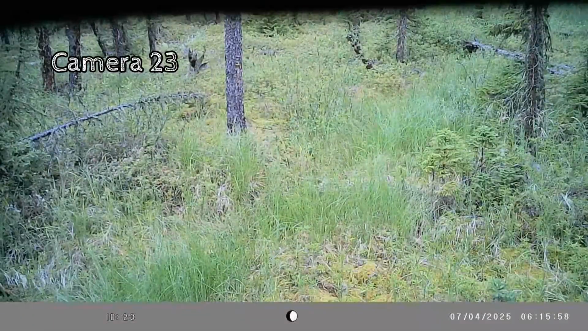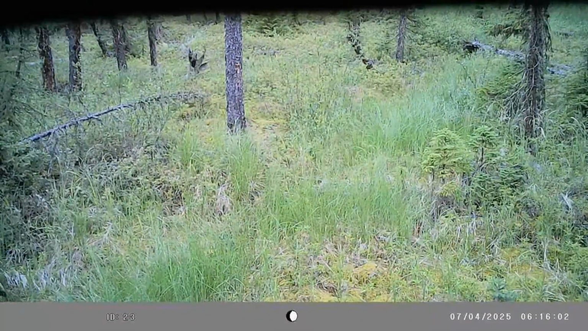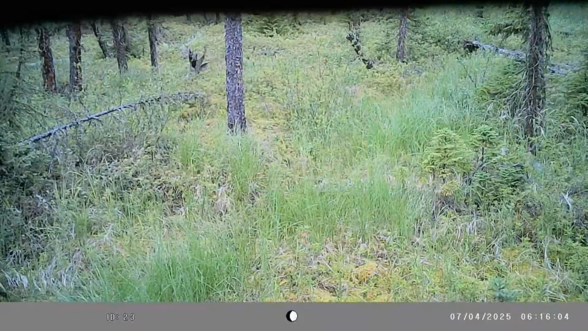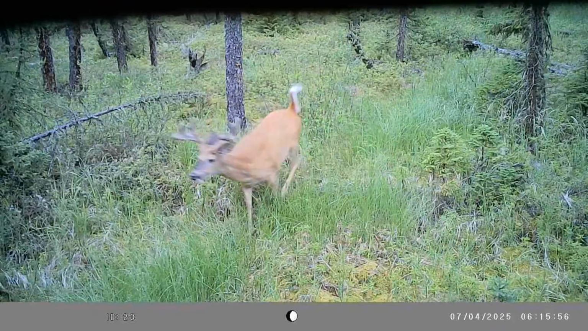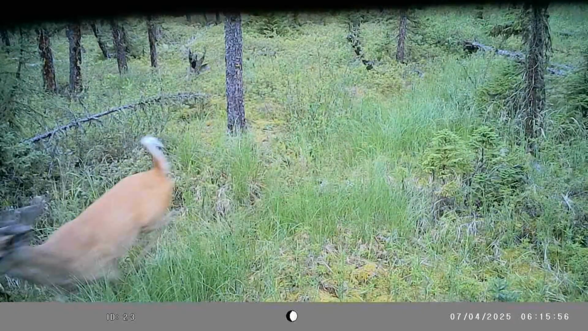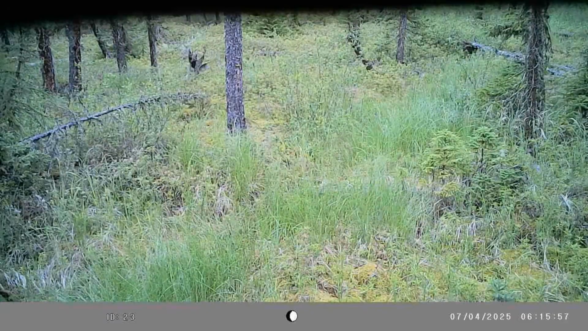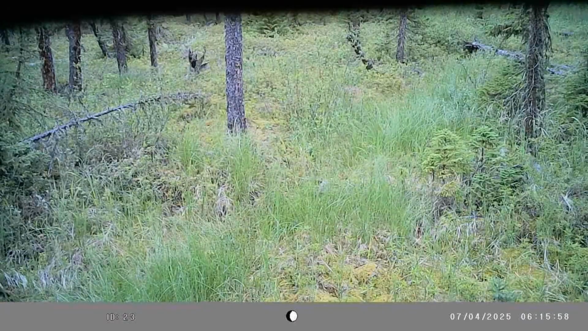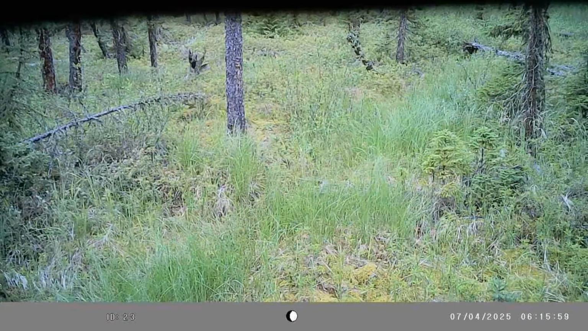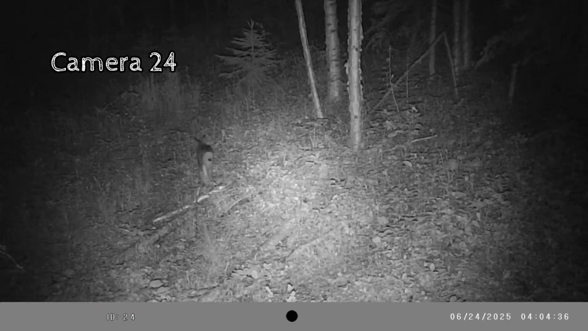Whitetail buck trotting through. No doubt worried about that wolf that just went by. This is a different camera, but here it is, that same deer going by, and I slowed it down to get a little bit better look at his antler. Nice looking buck. Next, Canadian lynx.